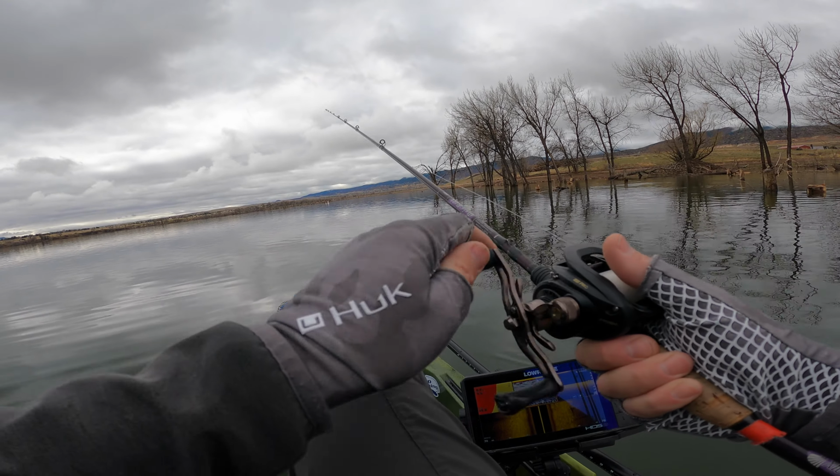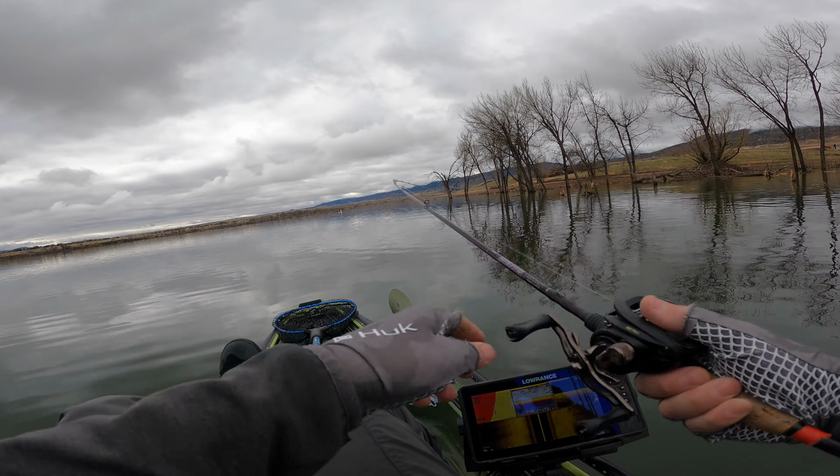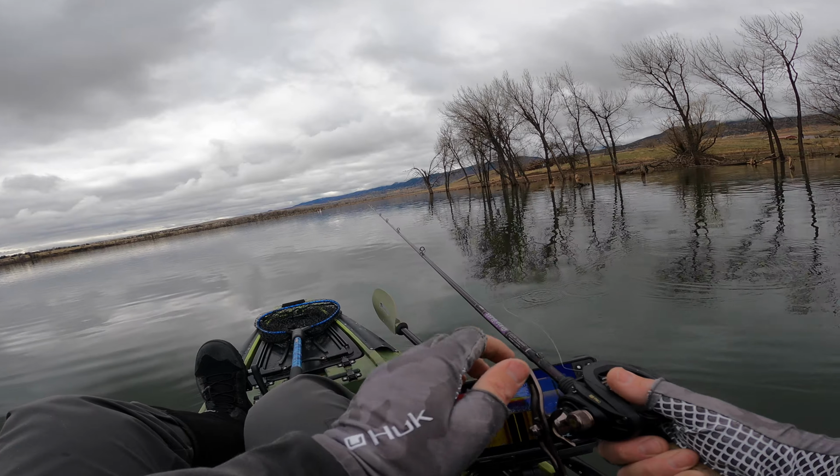It's actually supposed to rain on and off this morning, but luckily so far that hasn't been the case. I'm prepared if it does, though. I don't mind a little rain.